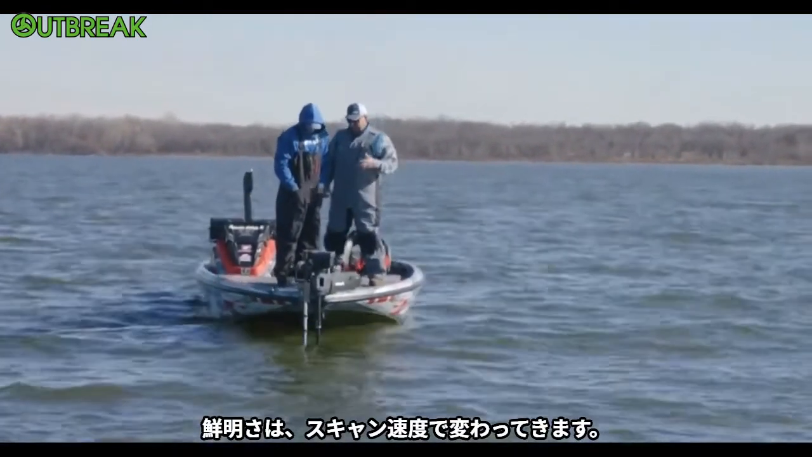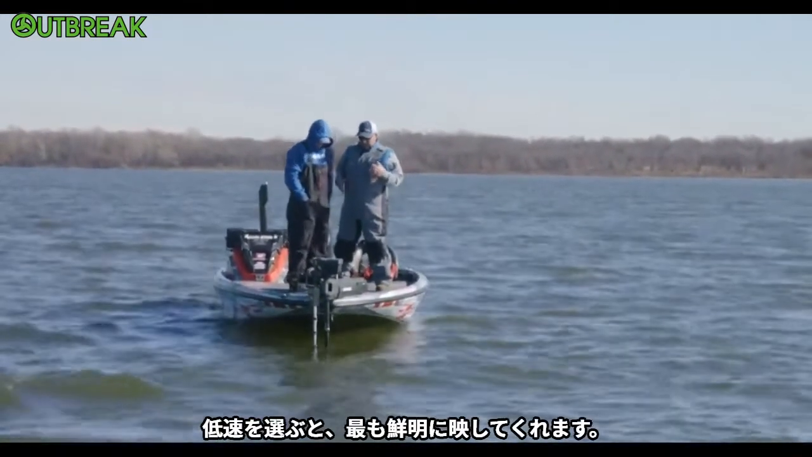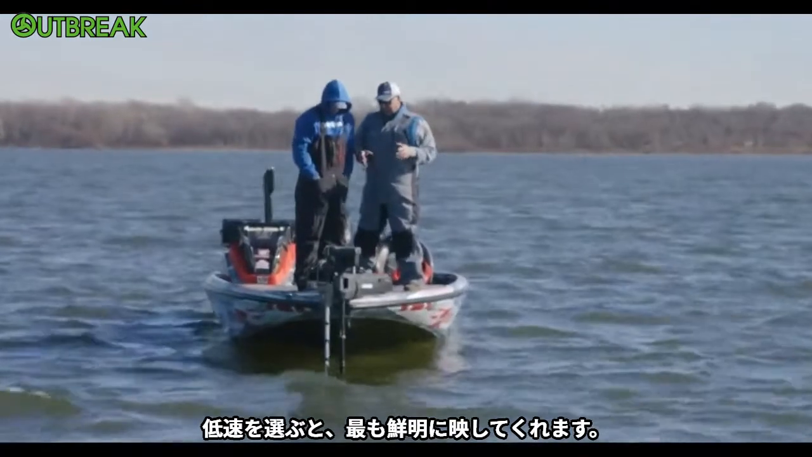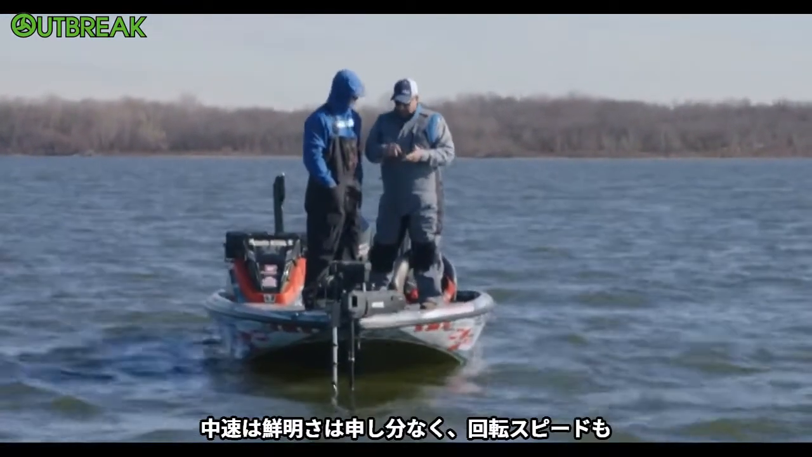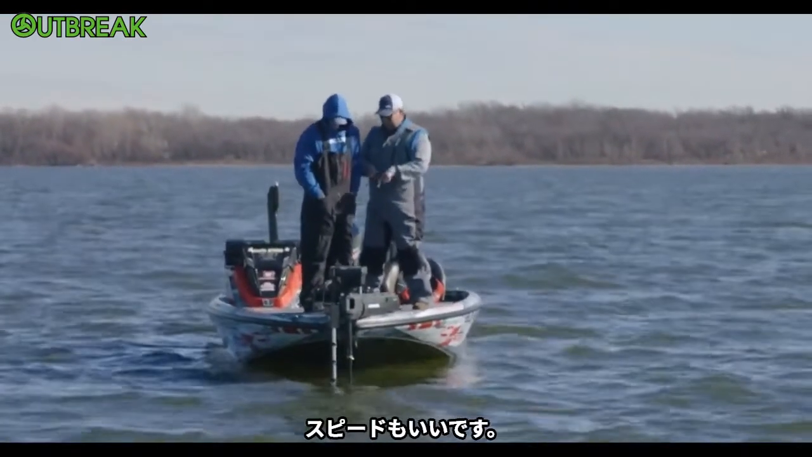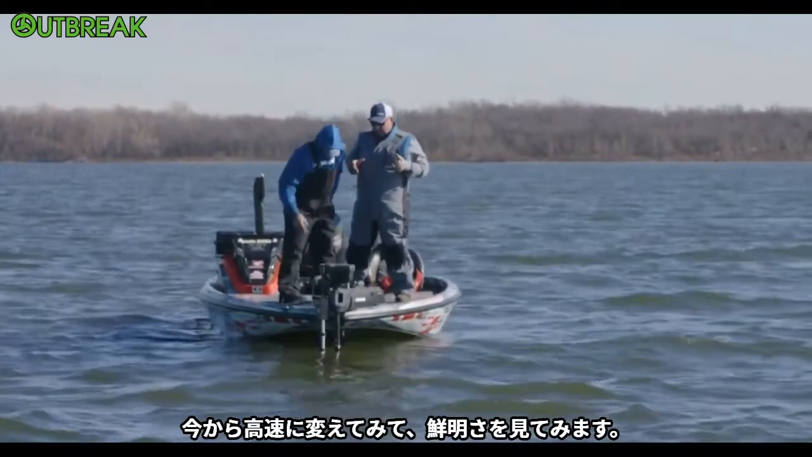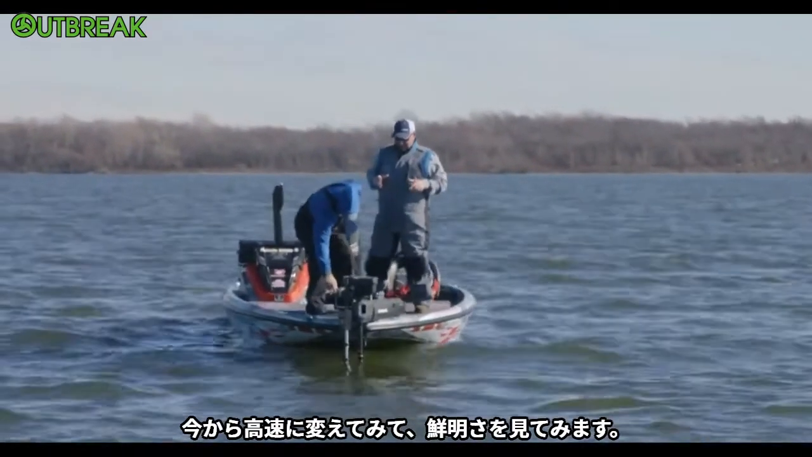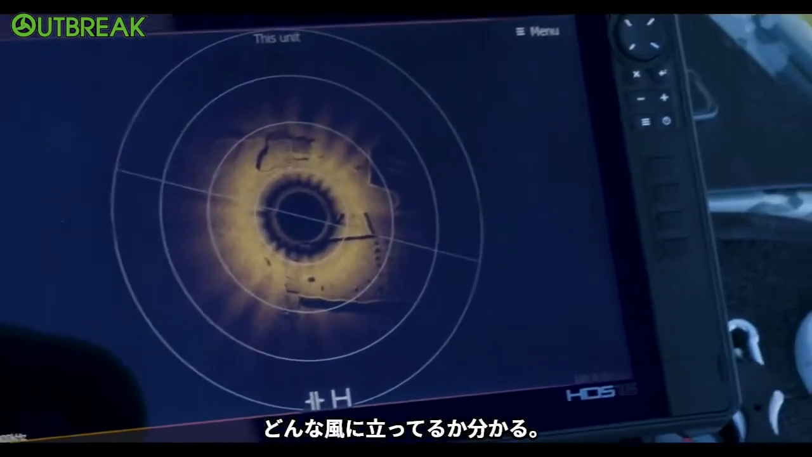So when we set this up, we have a low speed, a medium speed, and a high speed, so that you've got the options. Obviously low is going to give you your best clarity. Medium's going to give you really good clarity with pretty good spin speed. Now, we're going to change it to high because we want you to see the clarity is good there. Look at the detail on that one right there. You can see how it just stands up.